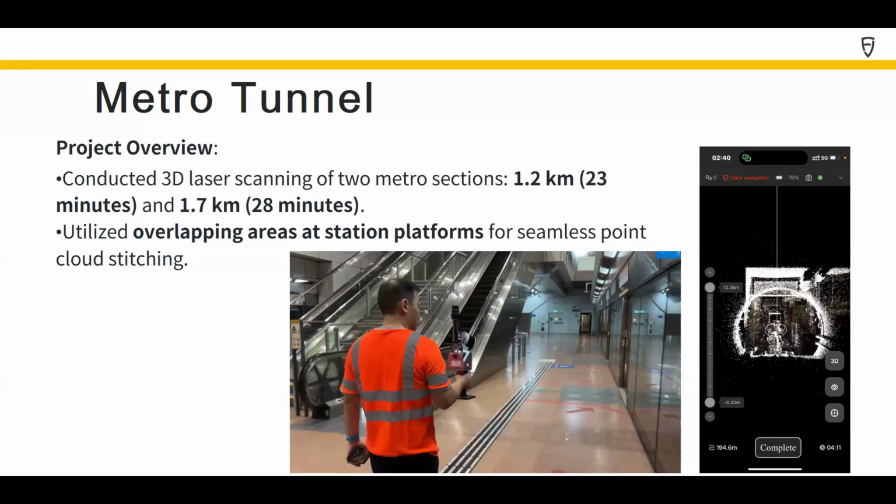First, this is a tunnel scanning for a metro, a subway in Singapore. We have scanned two point clouds in this scan. One is a 1.2 kilometer tunnel scan. Another one is 1.7 kilometers. The first one took 23 minutes and the second one took 28 minutes. These two scans are connected with one station in the middle, and I used that station as an overlapping area to do the stitching of the 2 point clouds.